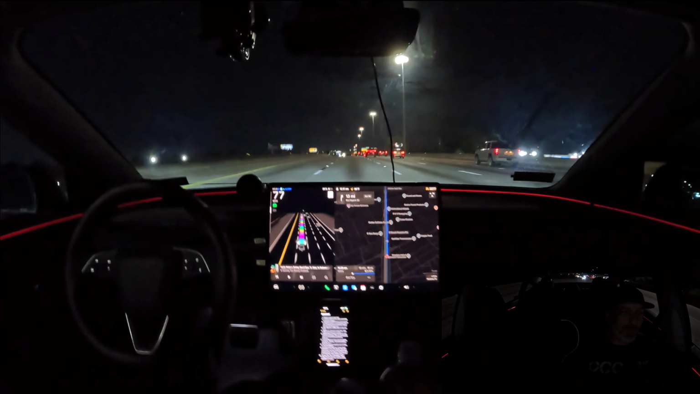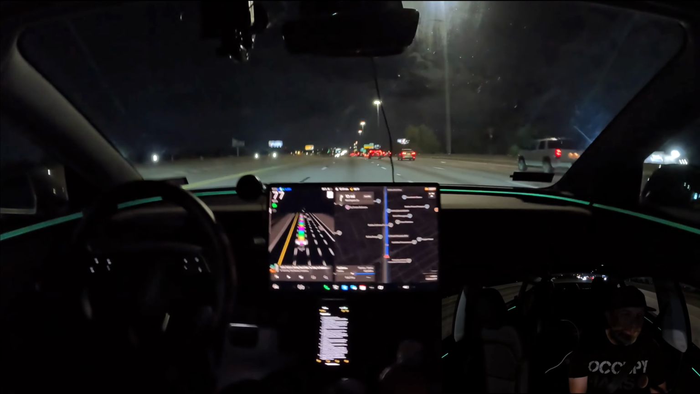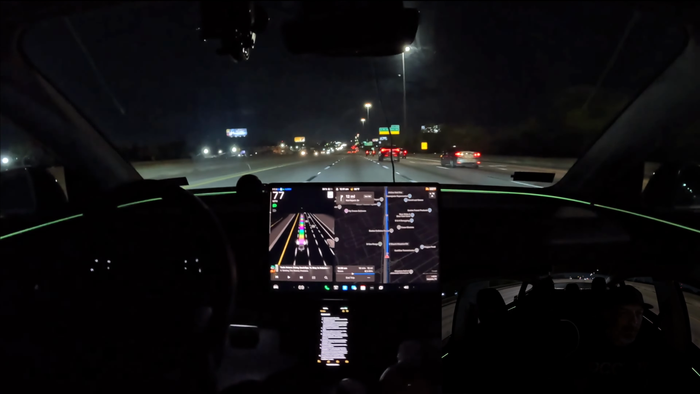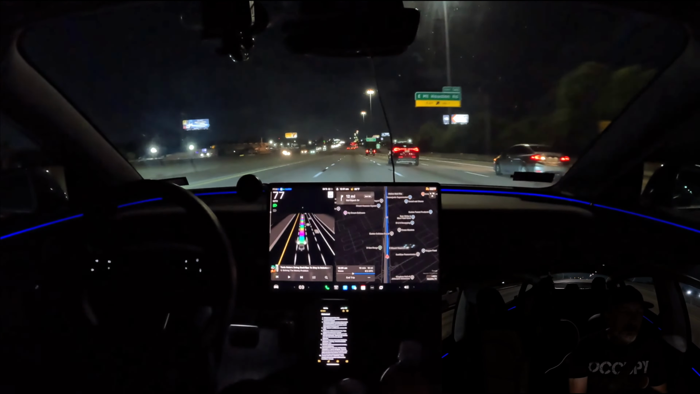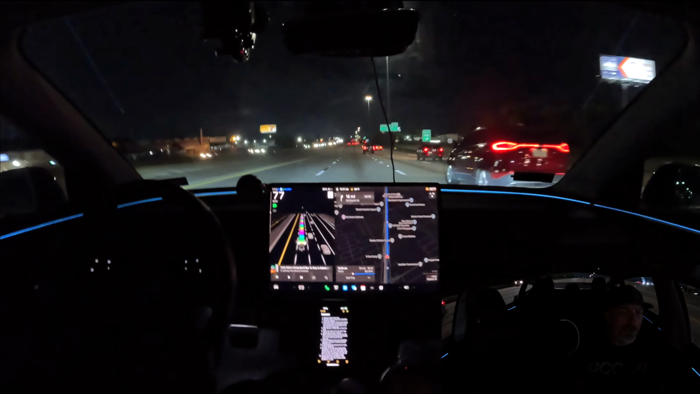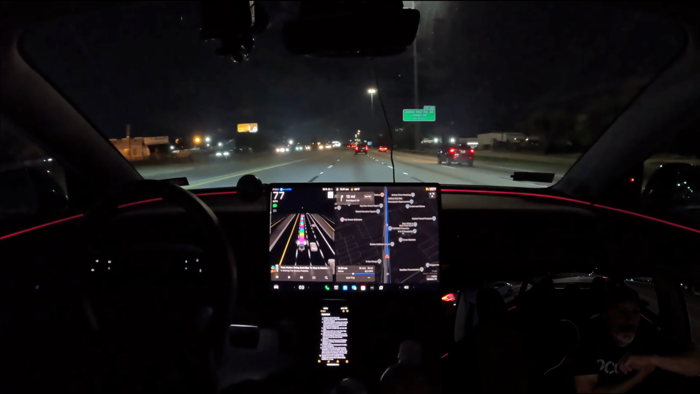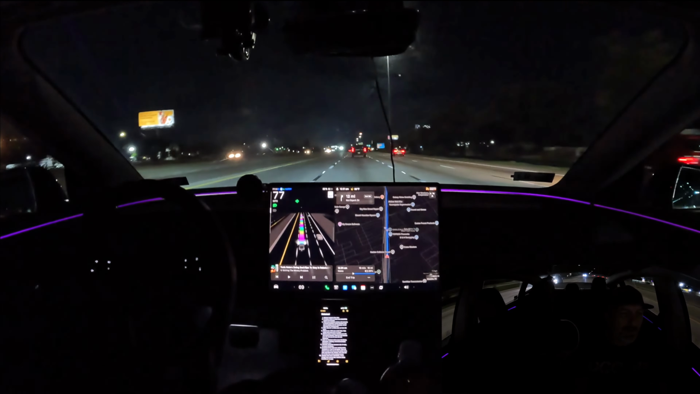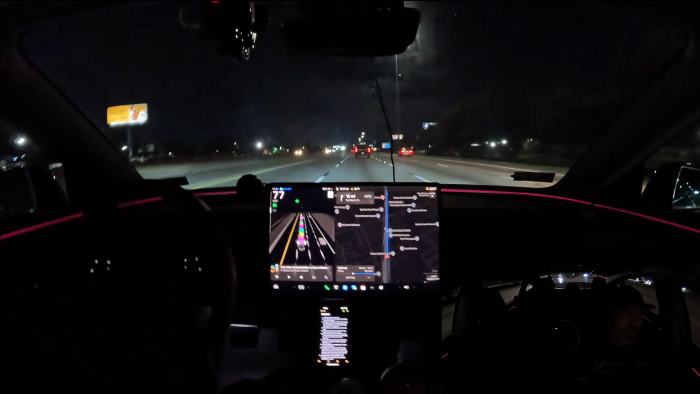The reason is that it is a bit different than what they've got in Austin. As I mentioned before, in Austin, there is nobody sitting in the driver's seat, and the vehicle is completely autonomous. But there is a safety monitor in the passenger seat.